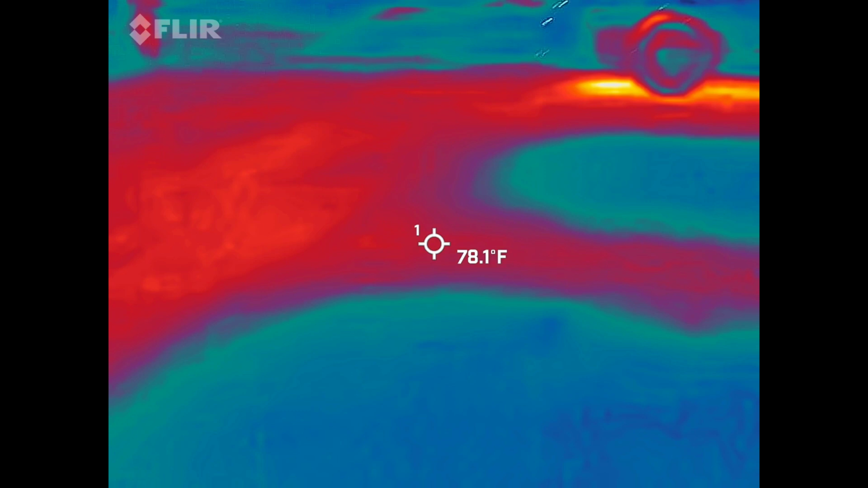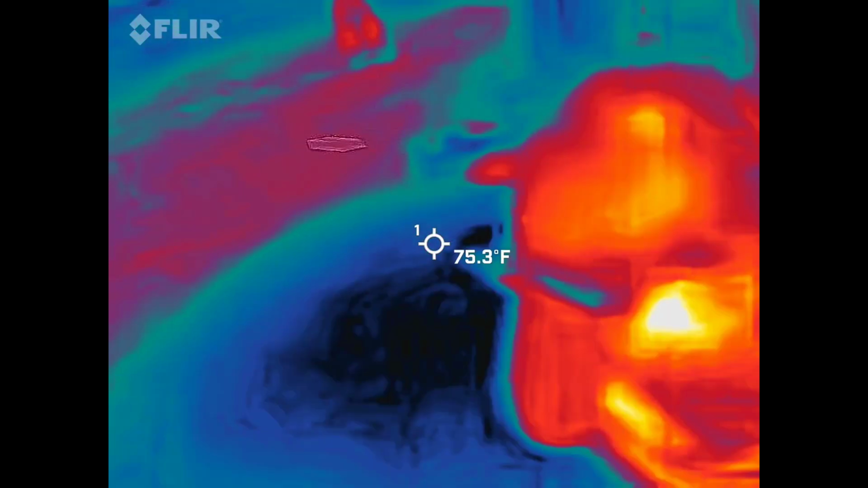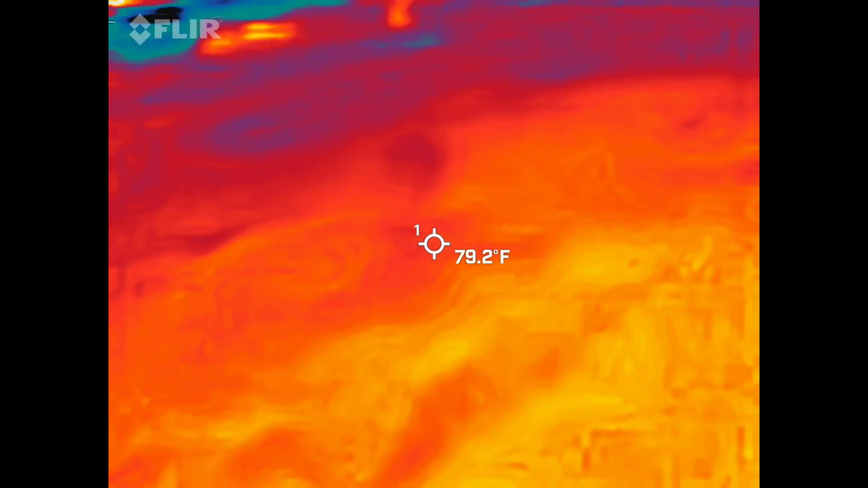Yeah, I'm just getting temperatures. Everything seems normal so far. You should go in that corner. Oh. Well, both of our spikes are 14, 17.